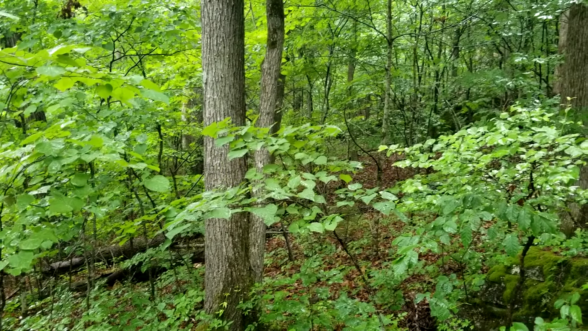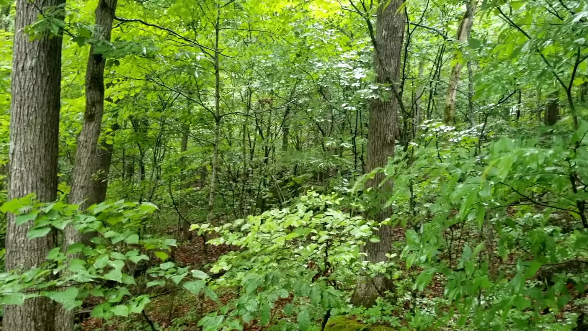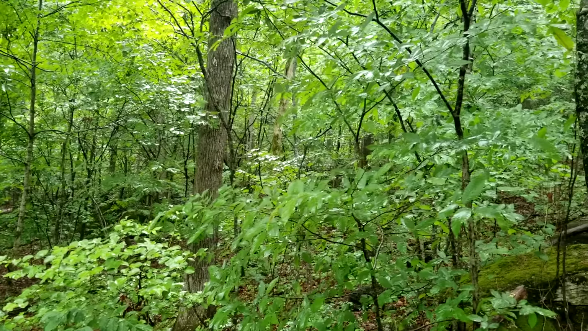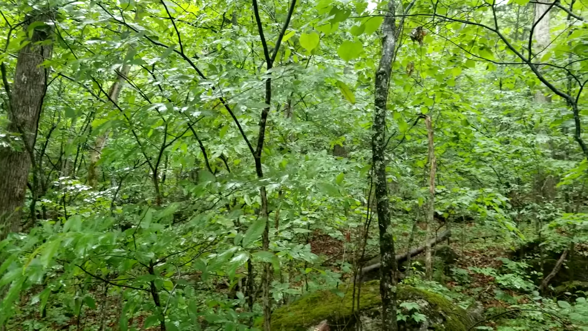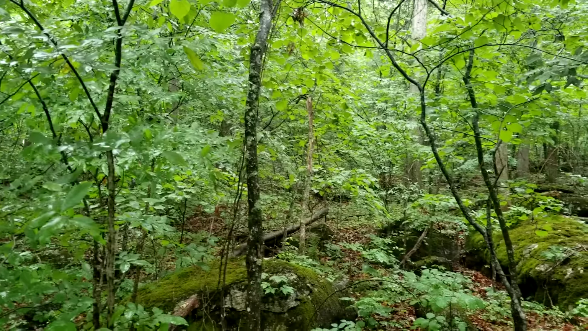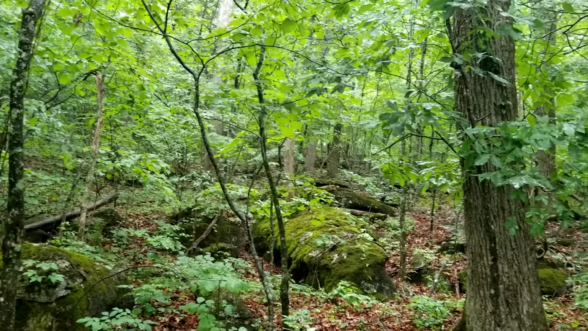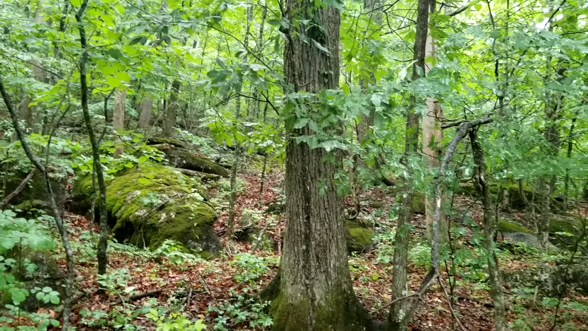Now, we've got some rainy spells now. It's been 90 degrees a little bit. And the rain's moving in. We need it so bad. It's supposed to rain for the next few days, off and on. And we sure need it. I hope y'all doing well out there and enjoying this spring and Memorial Day that we had last week.